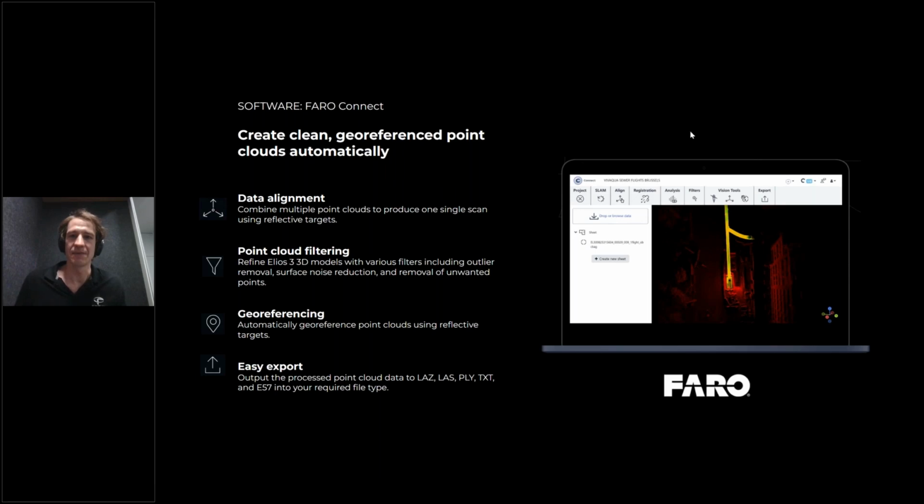So I mentioned we are shipping targets together with the package, and this allows you to use the data alignment or georeferencing workflows on Faro Connect. For example, if you have multiple batteries that give you multiple point clouds, you can bring them all together by aligning them if they see the same reflective targets. And that's easy to do thanks to the alignment workflow.